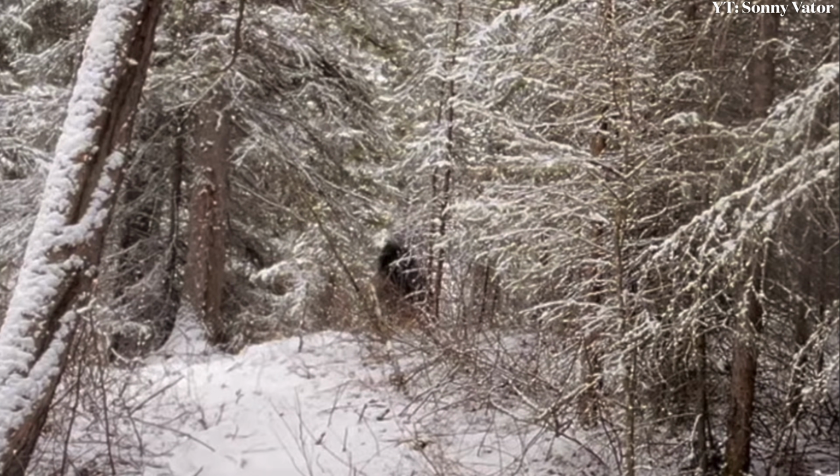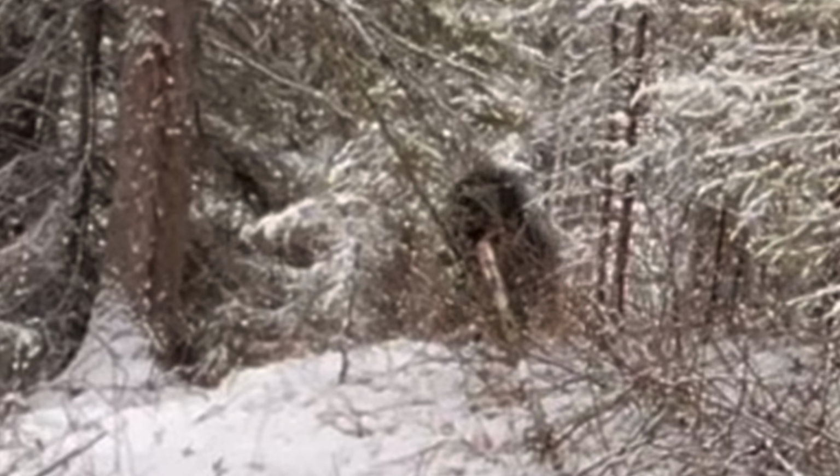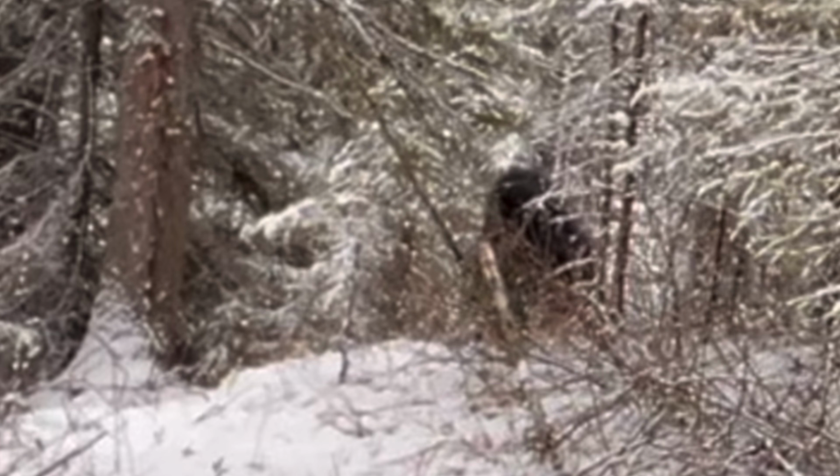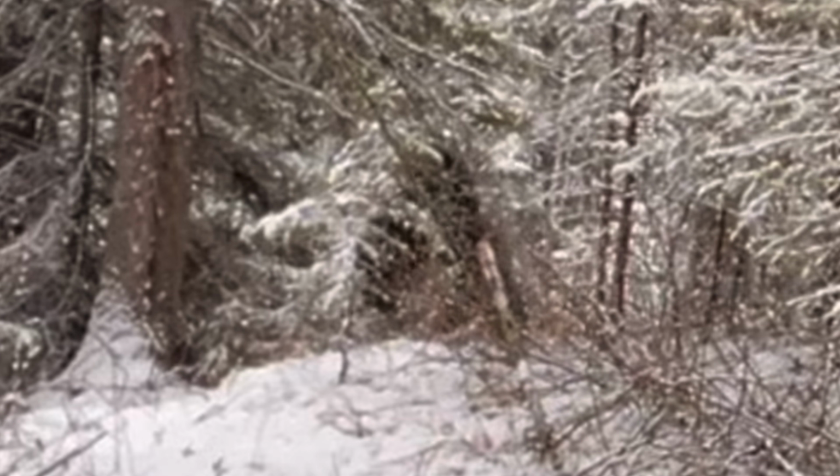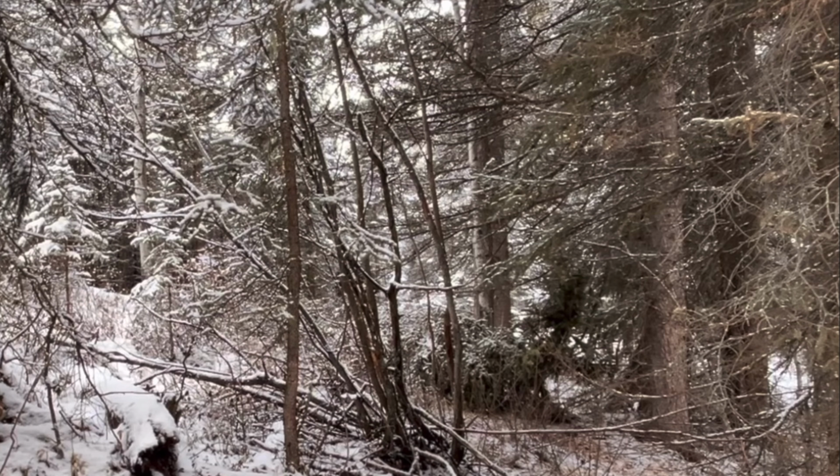First, we see a hairy bipedal creature making its way through the background. It's kind of hard to see because of the dense vegetation and snow, but we still get a good look at its overall shape and outline. It's a rather large figure. But from the other angle, we get a better look.